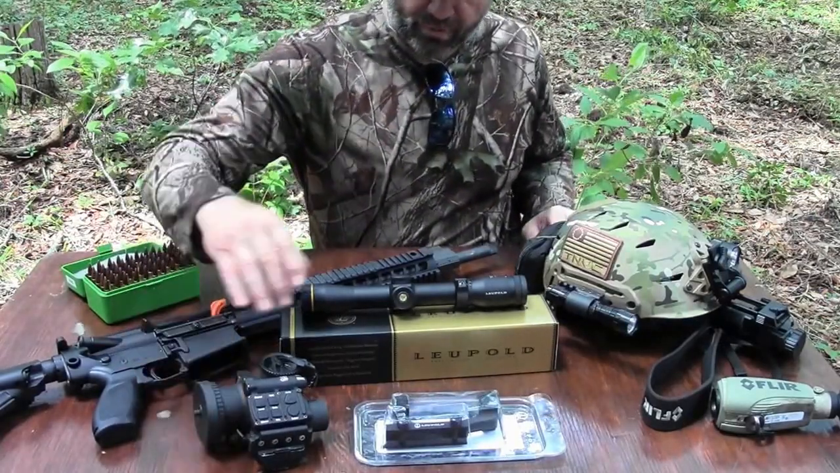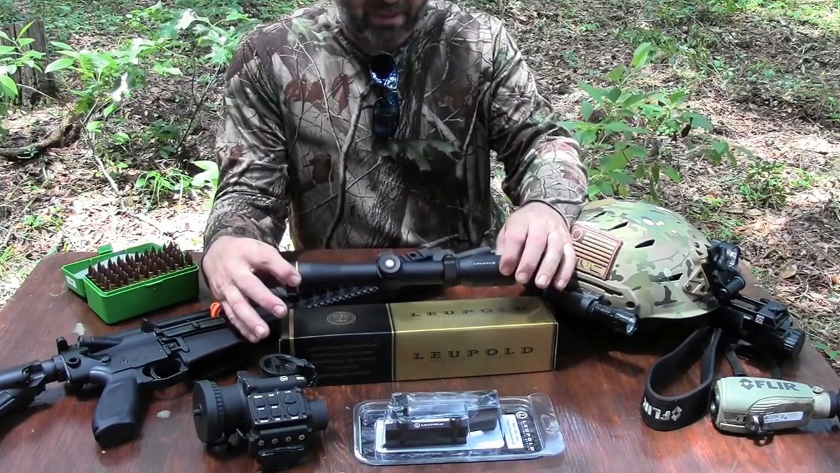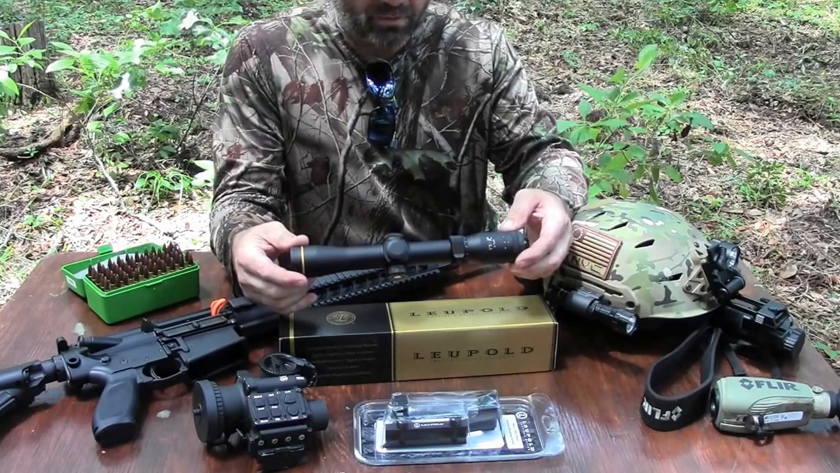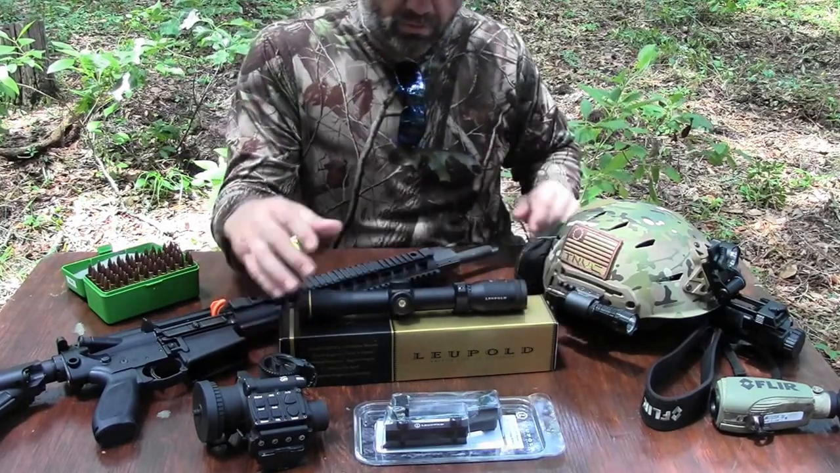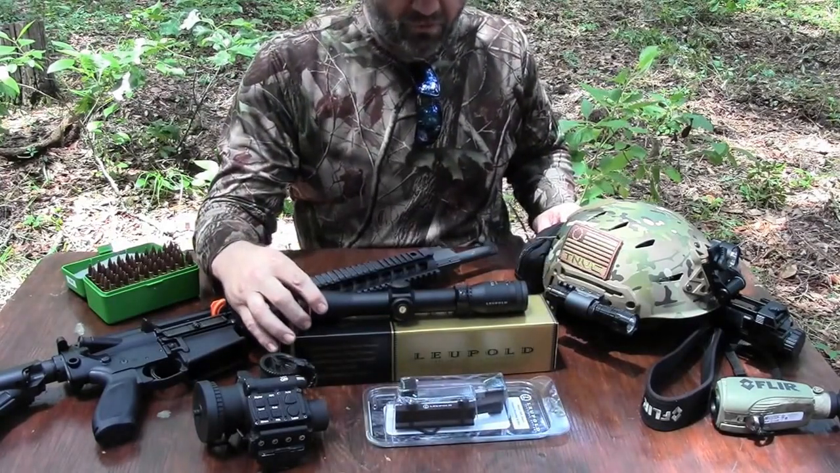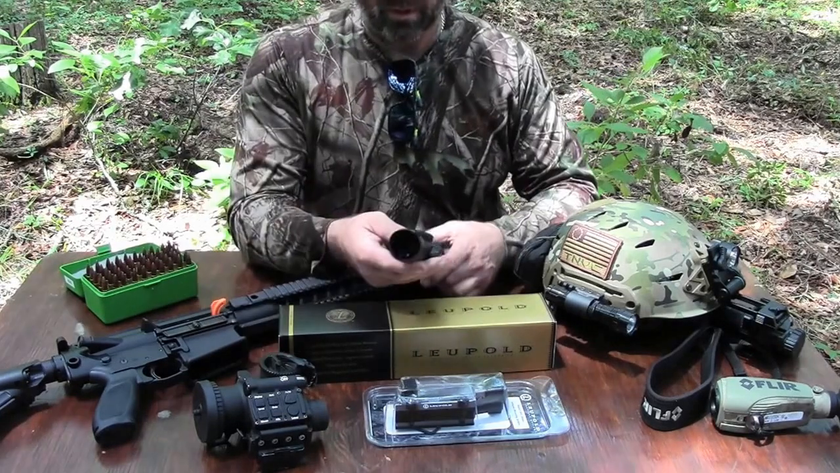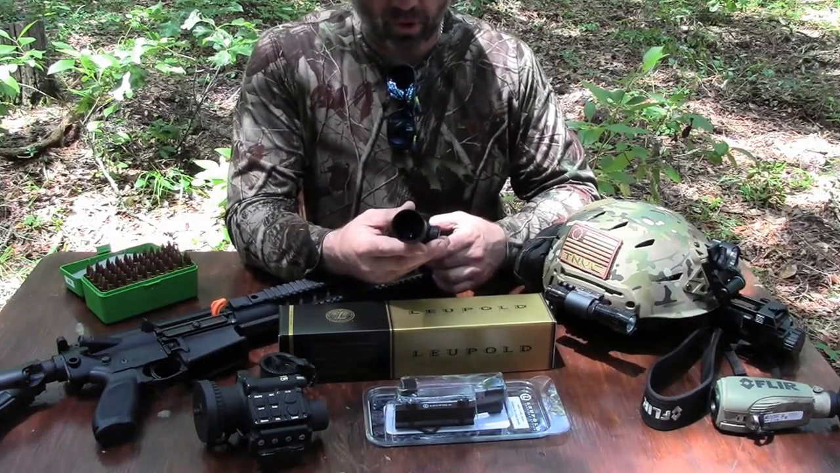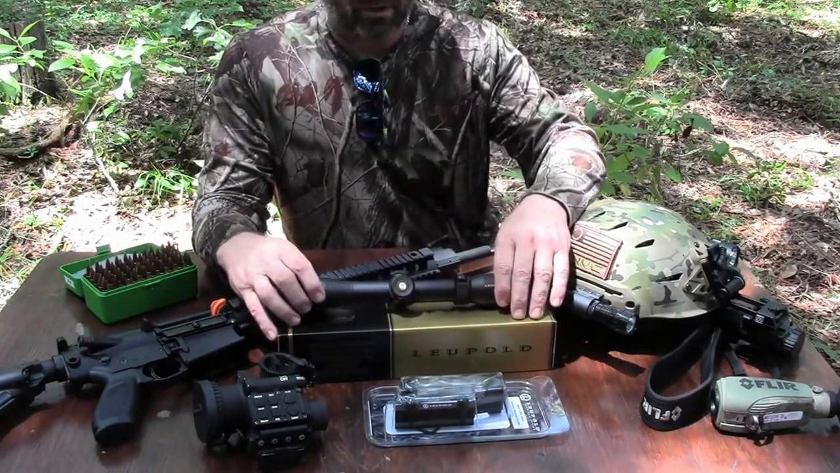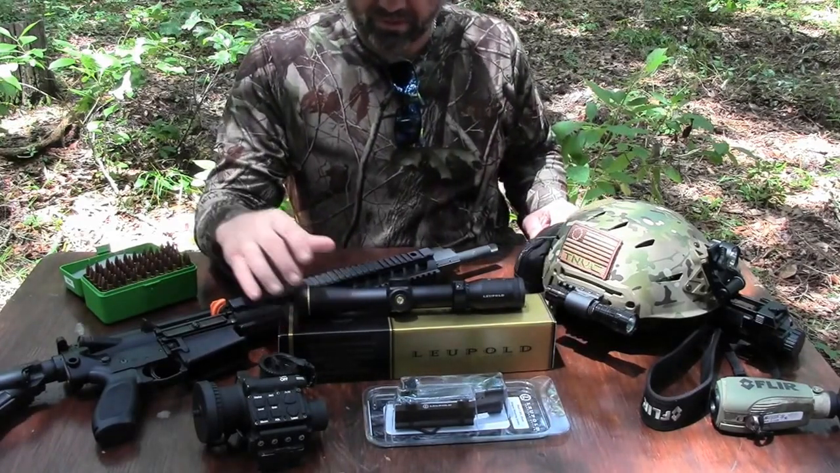On this weapon we're going to be mounting the new VXR2 Leupold illuminated dot scope. We'll be mounting the Leupold on a Leupold single piece mount on top of this weapon. This scope is a 2-7 power, 30mm tube. The objective on this particular scope is 33mm. This is an illuminated FireDot 4. This will be the primary sight.